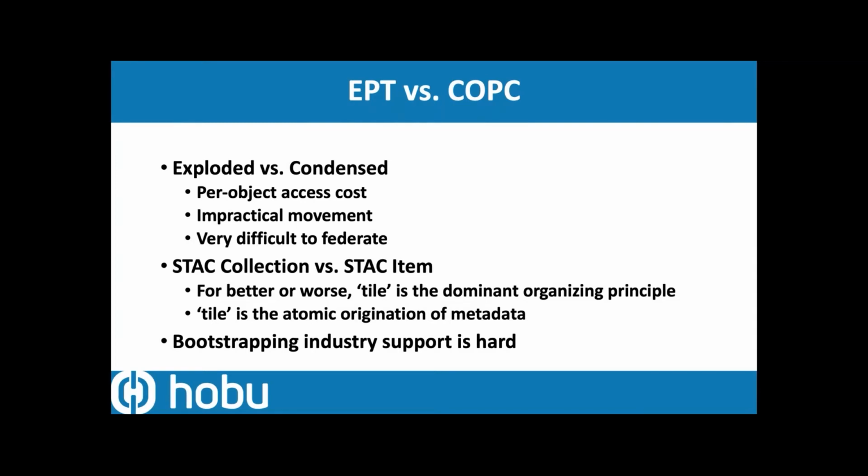But STAC's atomic unit is item. And so for better or worse, in LiDAR, point cloud tile and raster content too is kind of the dominant organizing principle. And so data that are exploded as a collection of tiles, we found them difficult to model in STAC, and being able to do this with cloud optimized point cloud is easier.